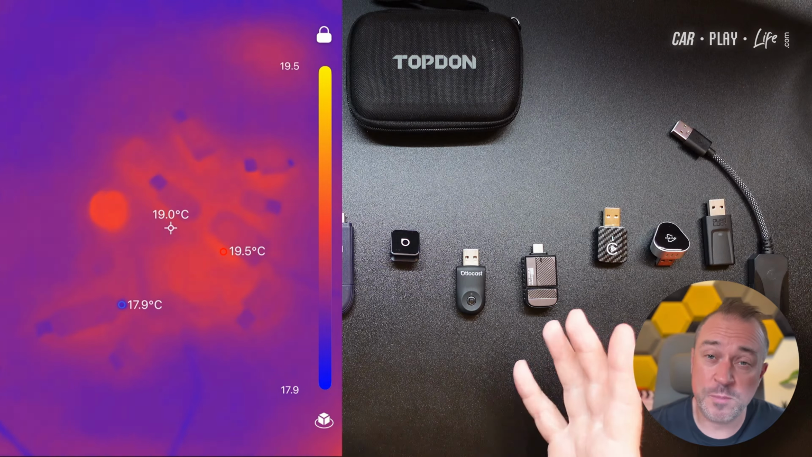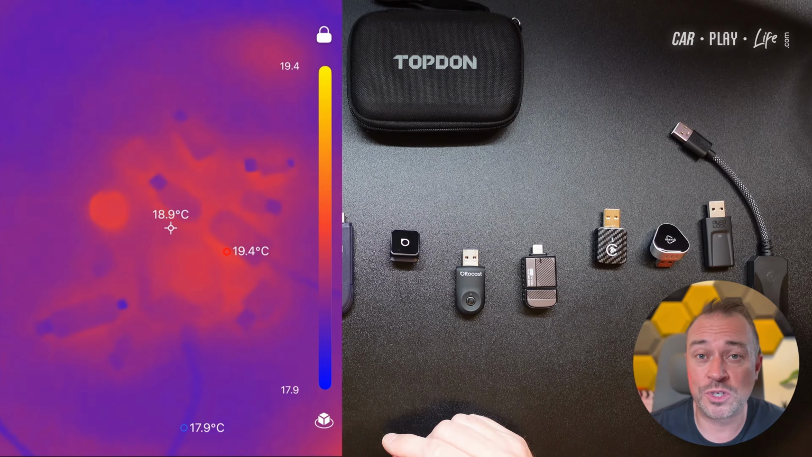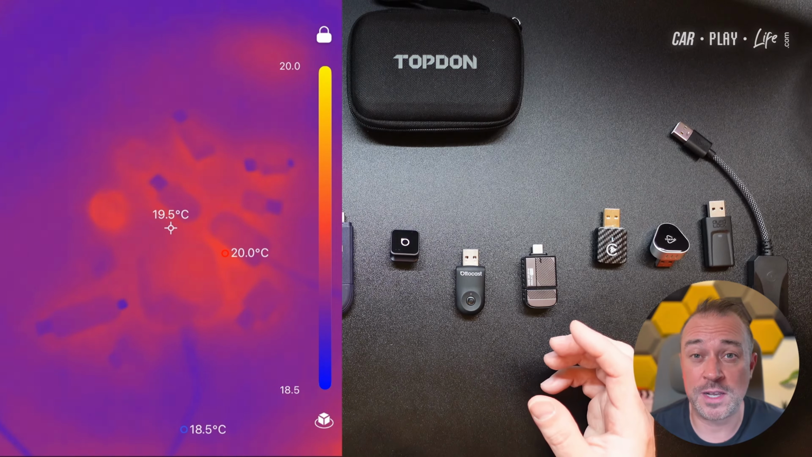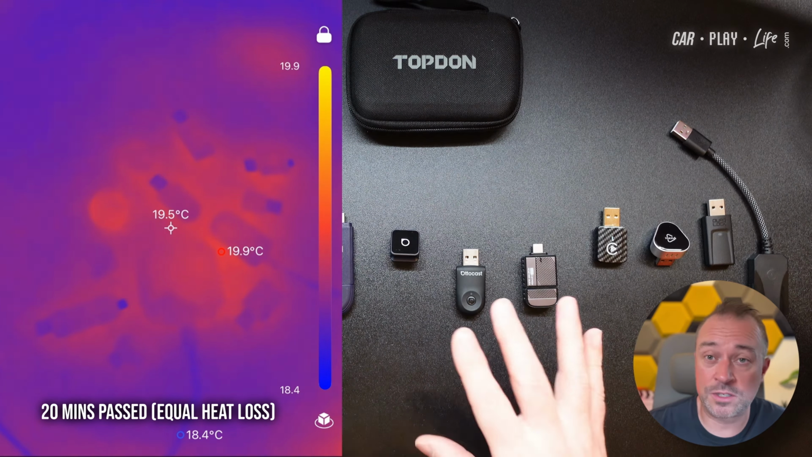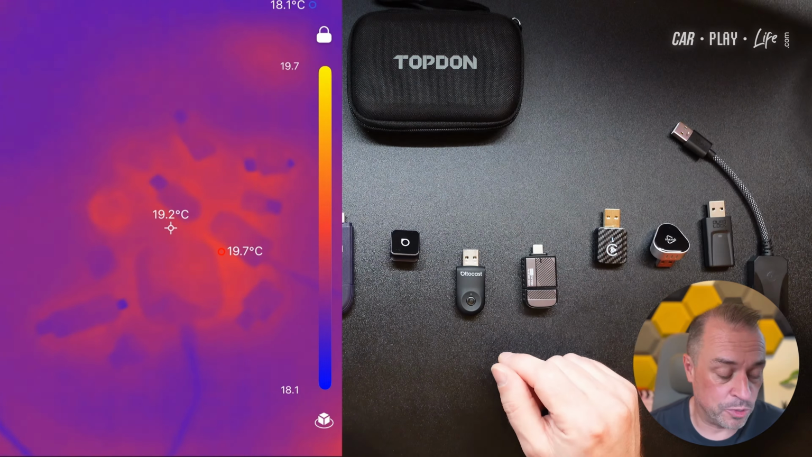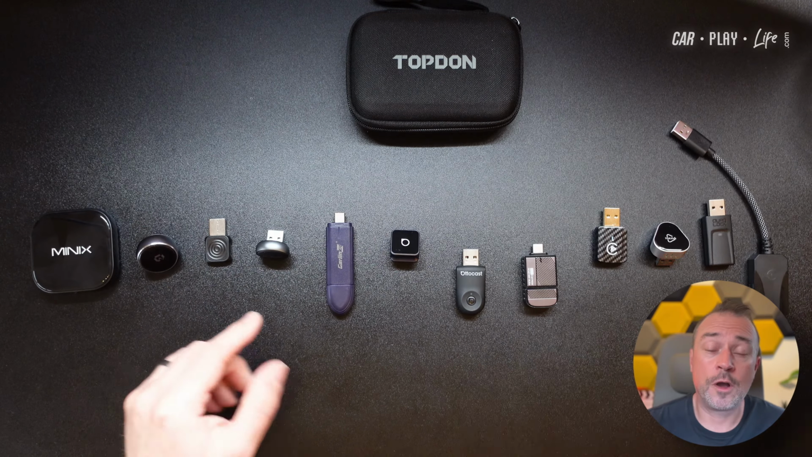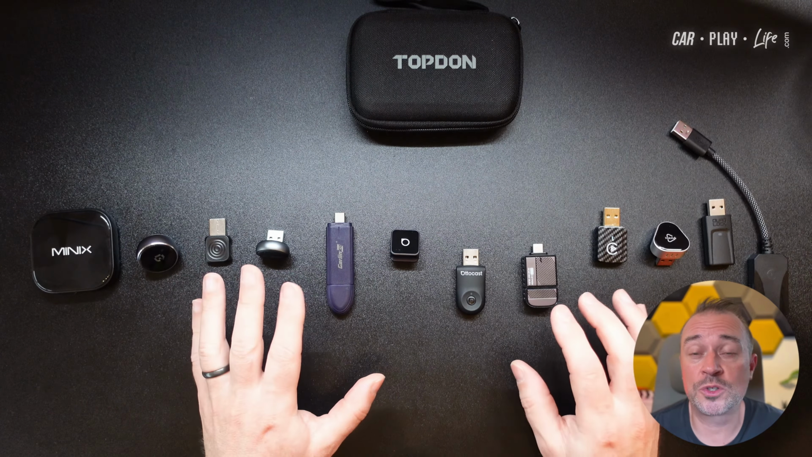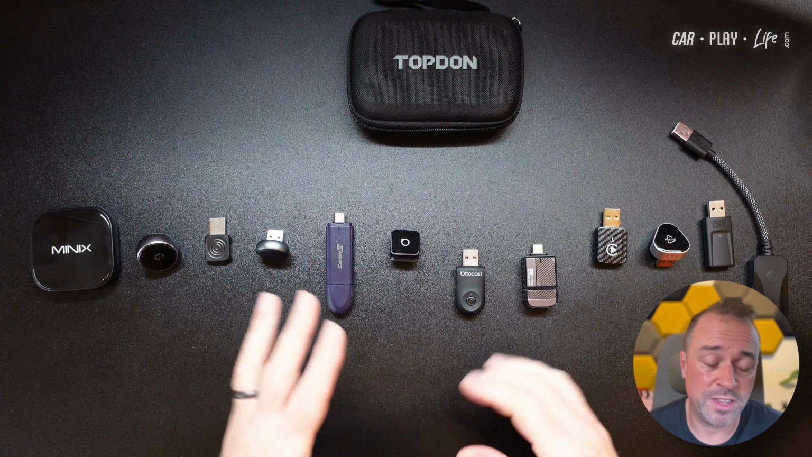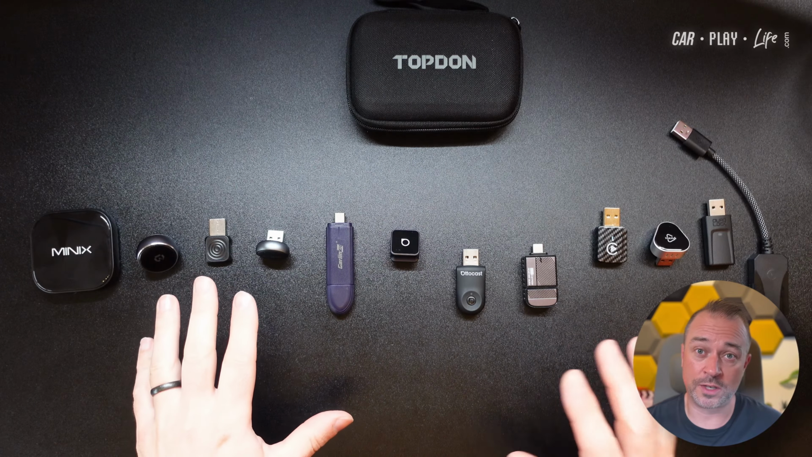But after around about 5 minutes, both the Brooks and the CarLinkit Ultra 3 were still the same temperature as the coolest operating Minix adapter after 5 minutes. It took another 10 minutes to get to the level of most other adapters' heat temperatures. So overall, that was a really big surprise at how much time it took for the Brooks U2 to cool down efficiently. After about 15 minutes, most adapters pretty much cooled down into equal temperatures, with the exception of the Brooks that was still cooling down, but not really that far behind them anyway at that point. So that was a really big surprise in terms of their materials and casing.